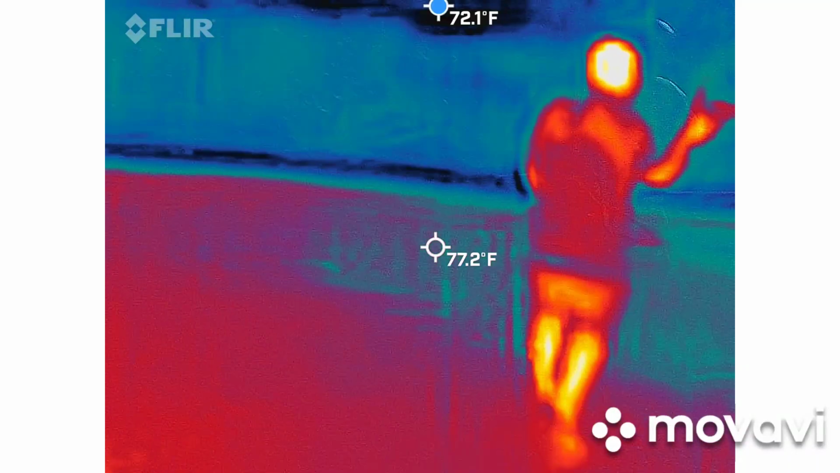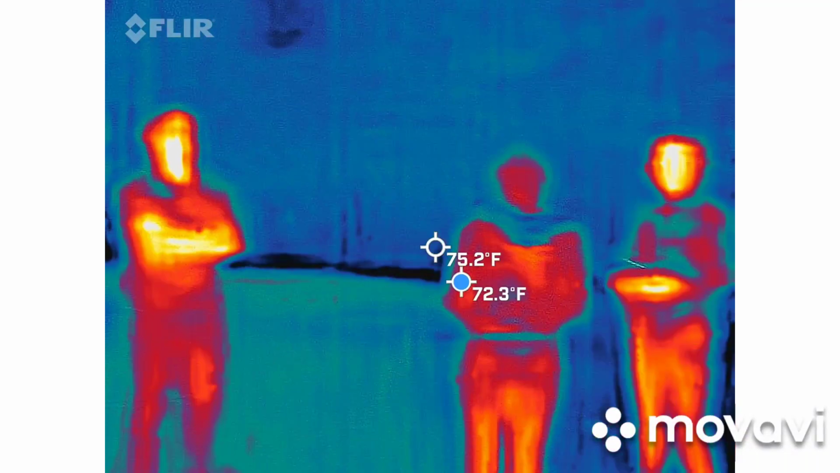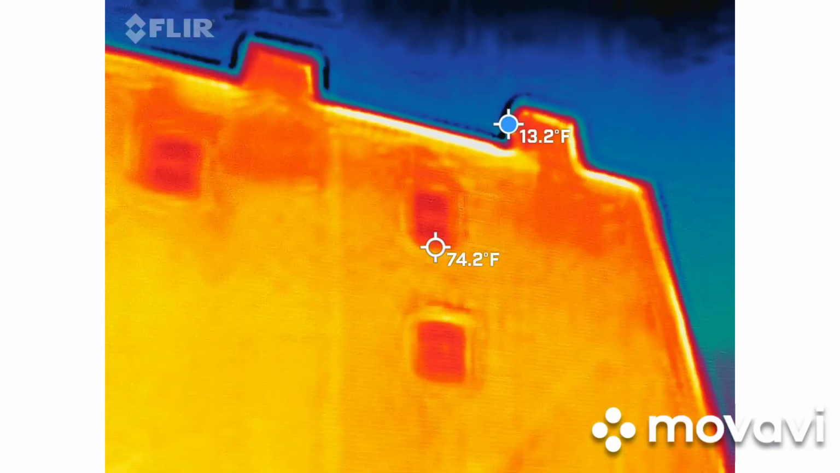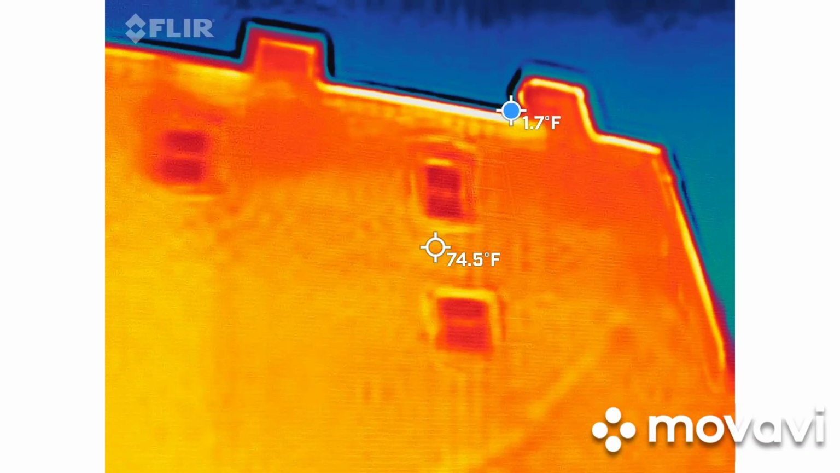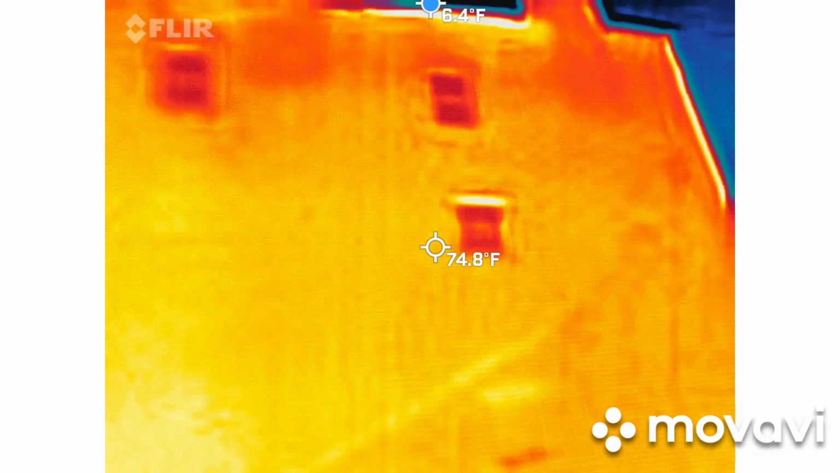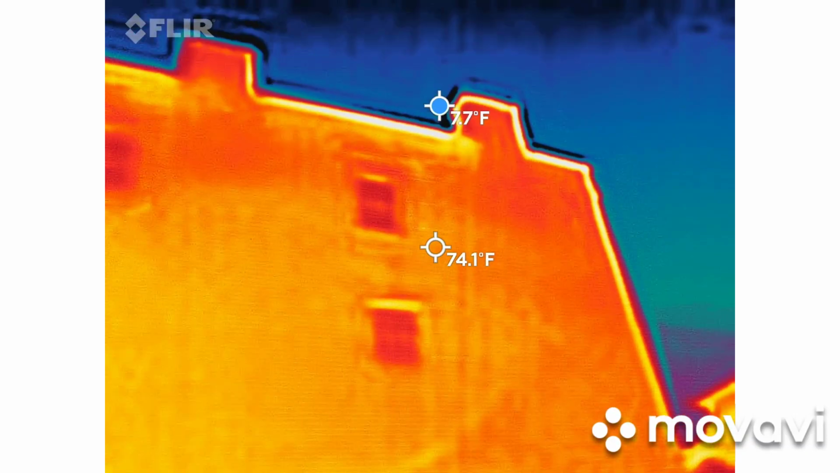Are these chimney stacks supposed to be significantly colder than the rest of the brick? I wouldn't think so. The reason I ask is if you come up here where the wall is, it's a 60 to 70 degree difference. It's looking past it. Whenever you have sky, it's going to put that blue dot in the sky every time because it doesn't know what to measure. Okay, makes sense. Good catch, though. It's kind of like, whoa, hold up.